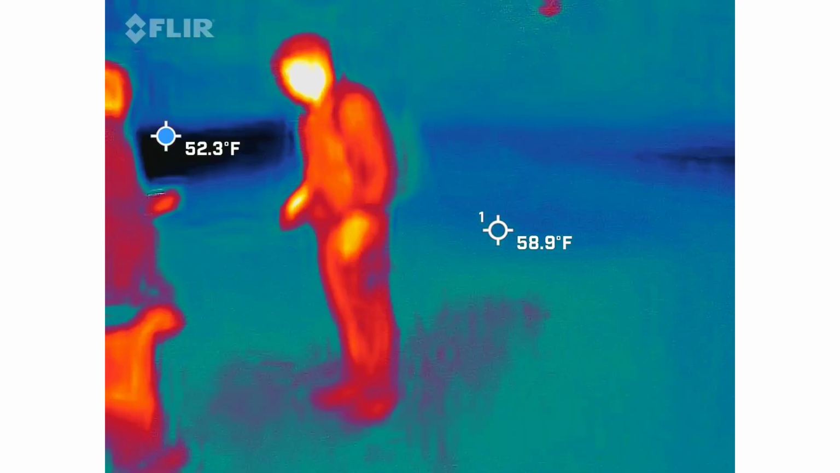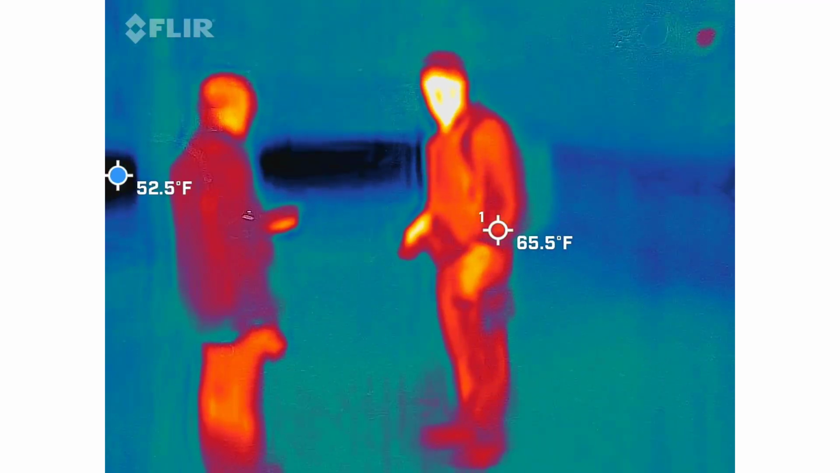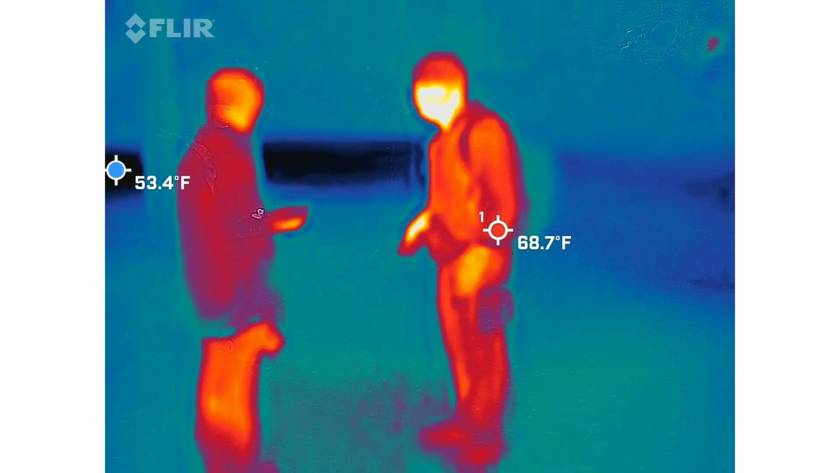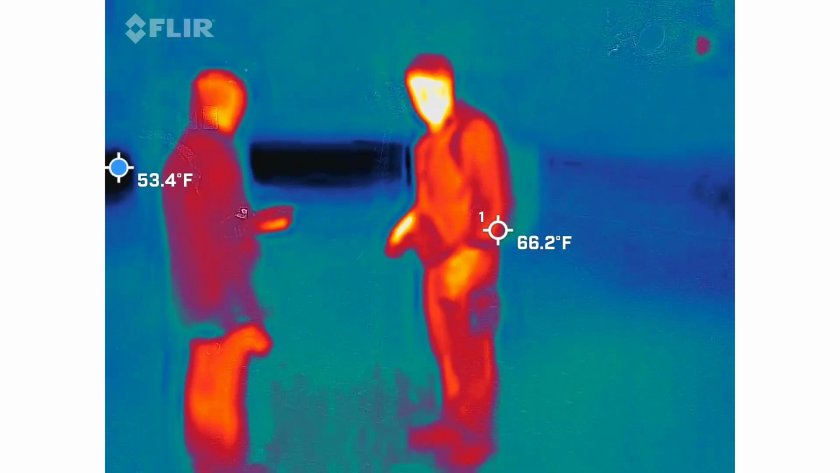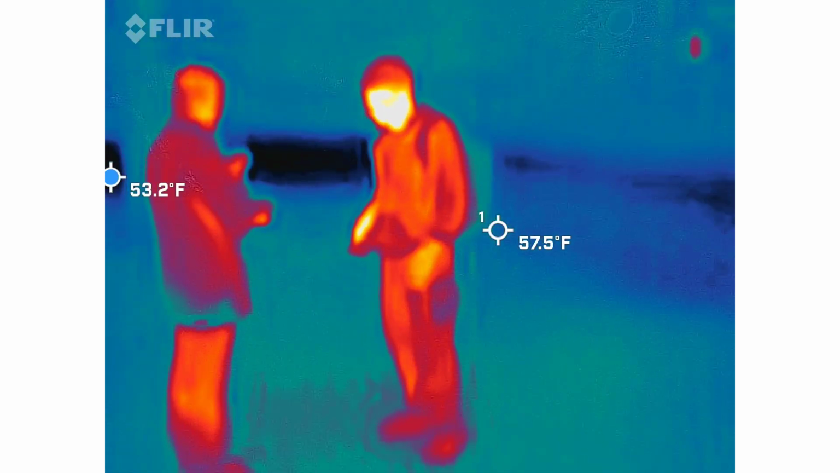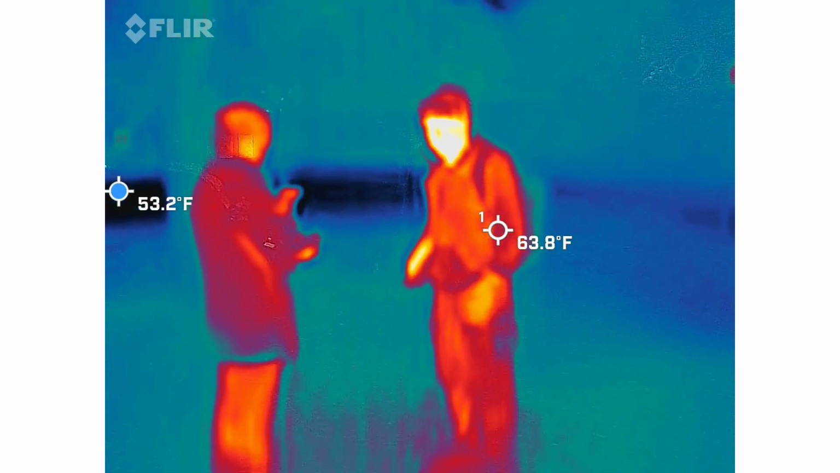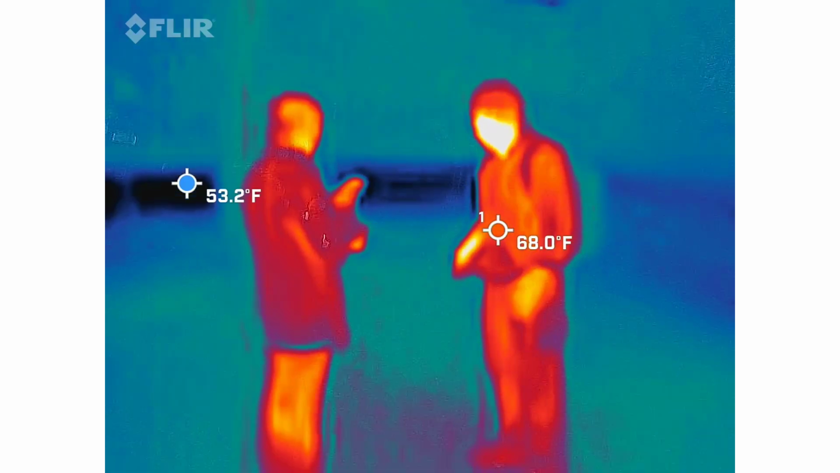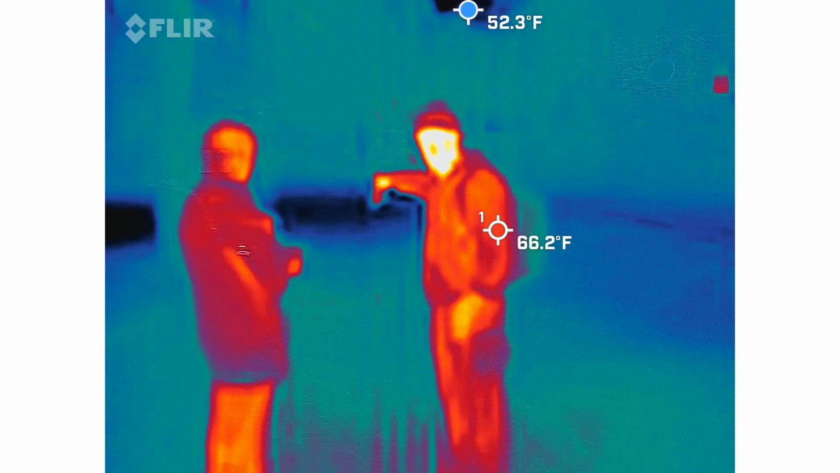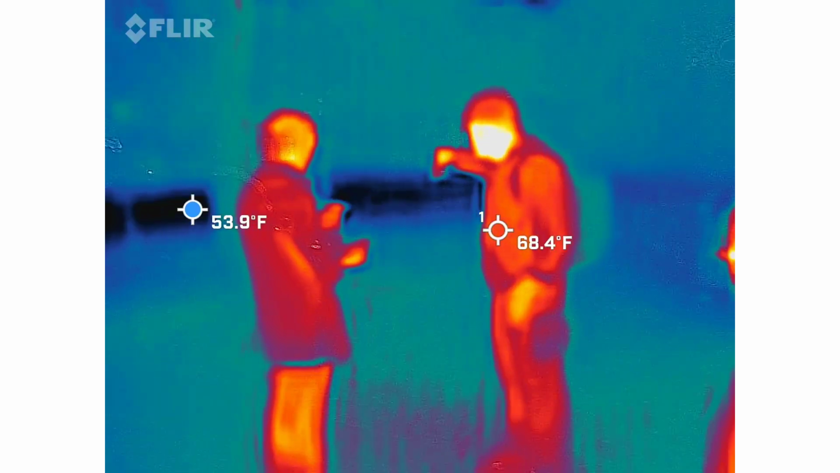Well, I'm not picking anything up with you guys here on the thermal imaging, except for a nearby window. Is it a portal? Well, I don't know. It's black. It's between the two of you, though, which is interesting. So there's a window over there somewhere. It's picking up a plate right there on the sign. There's a sign right there. Oh, duh. It'll be right between us. Okay.